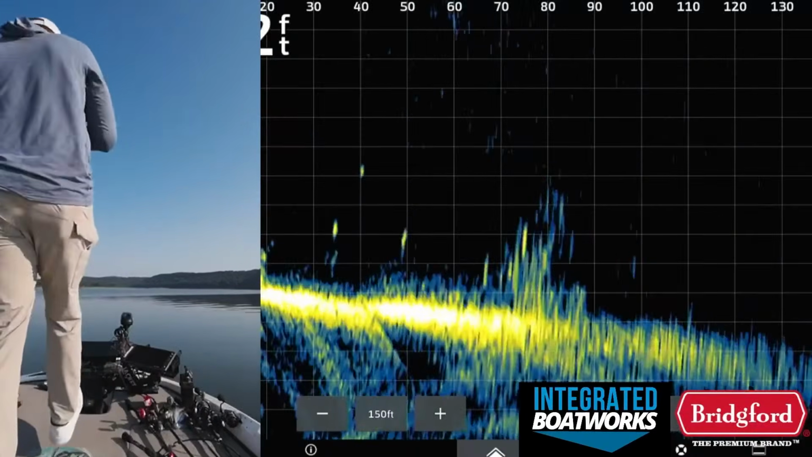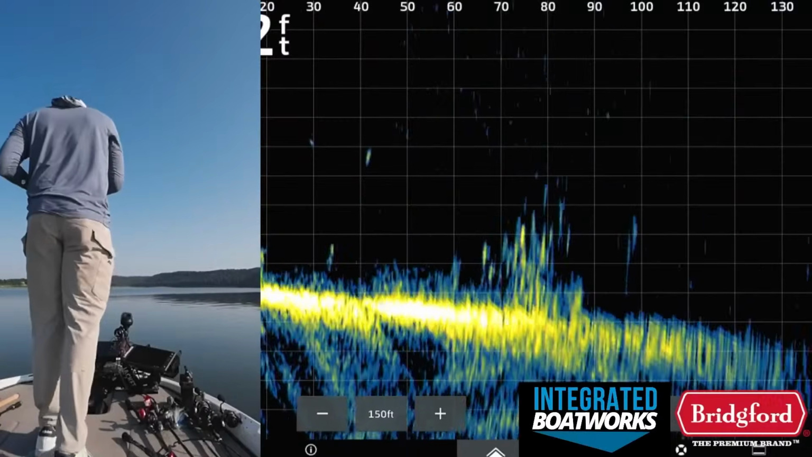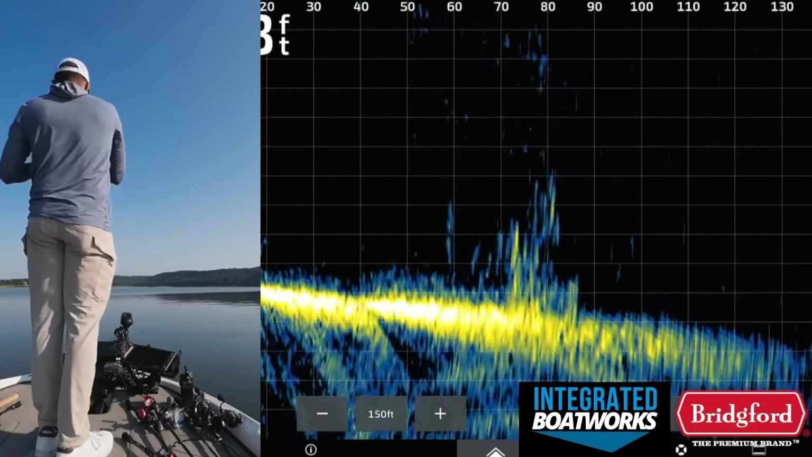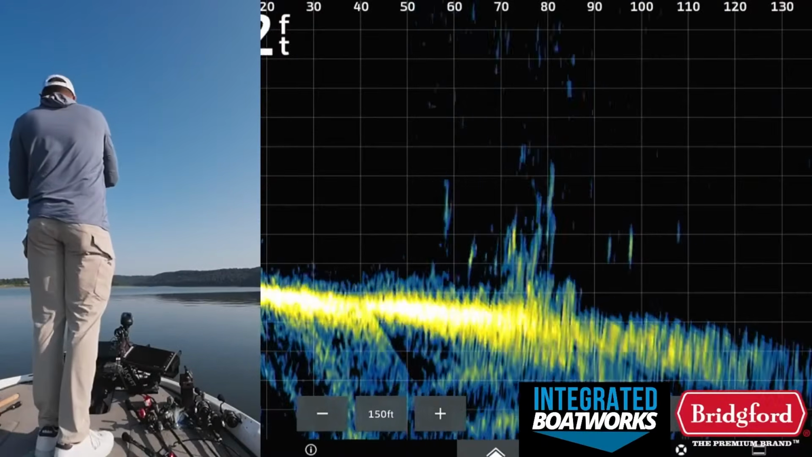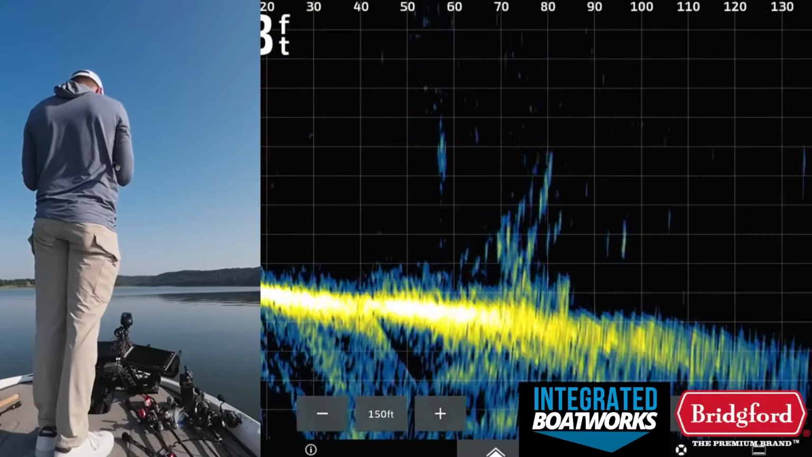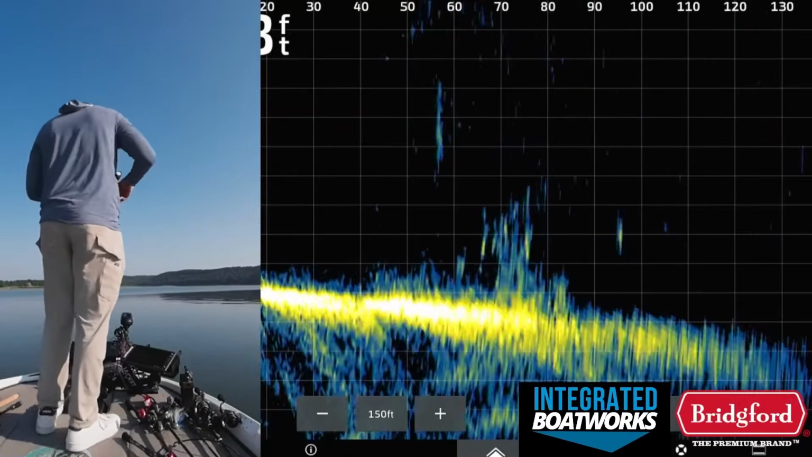Oh golly, what was that? A fish? Couldn't have been a fish. It's just been a branch. I was turned talking to you. No, that wasn't a fish. But throw in this brush pile one more time.